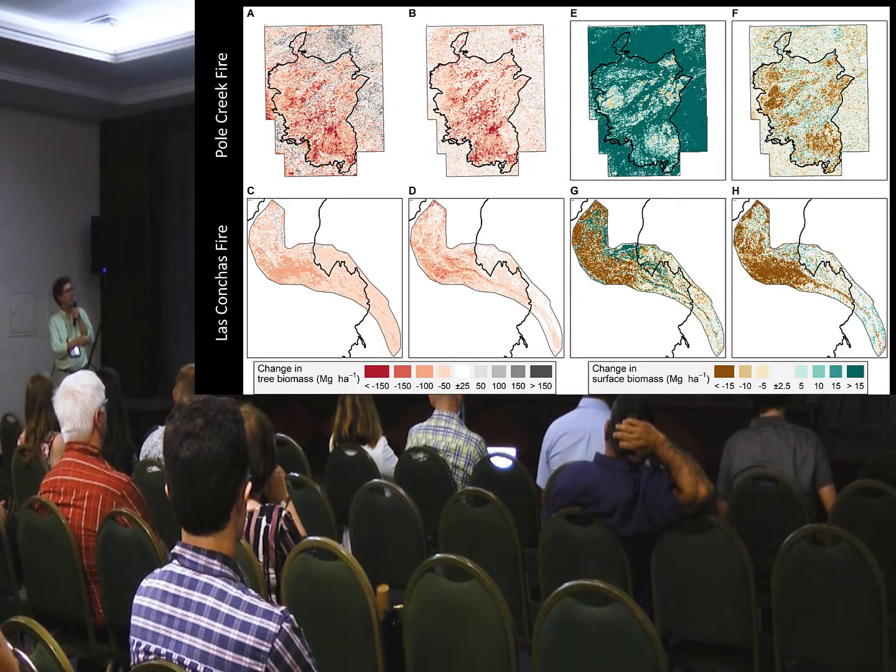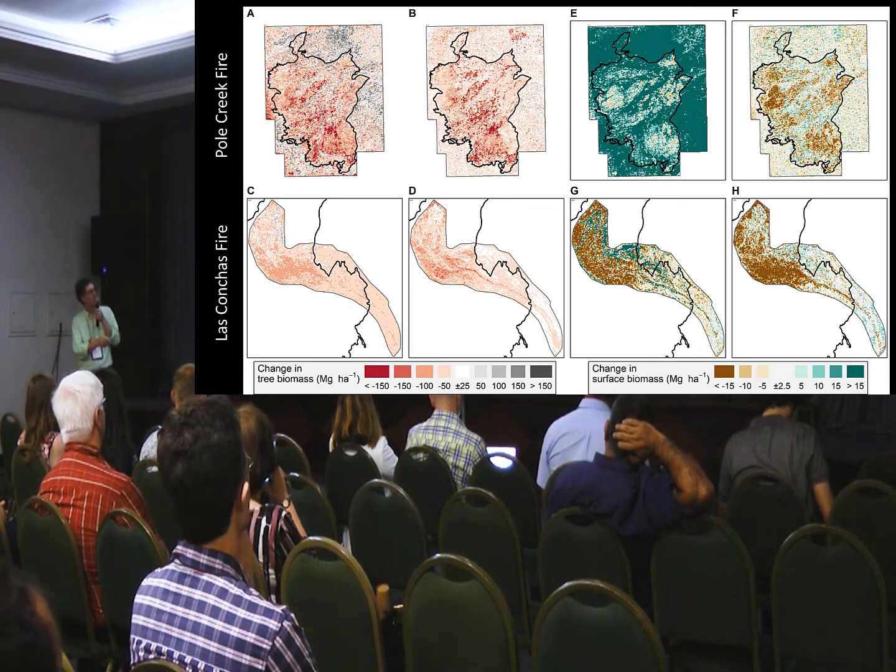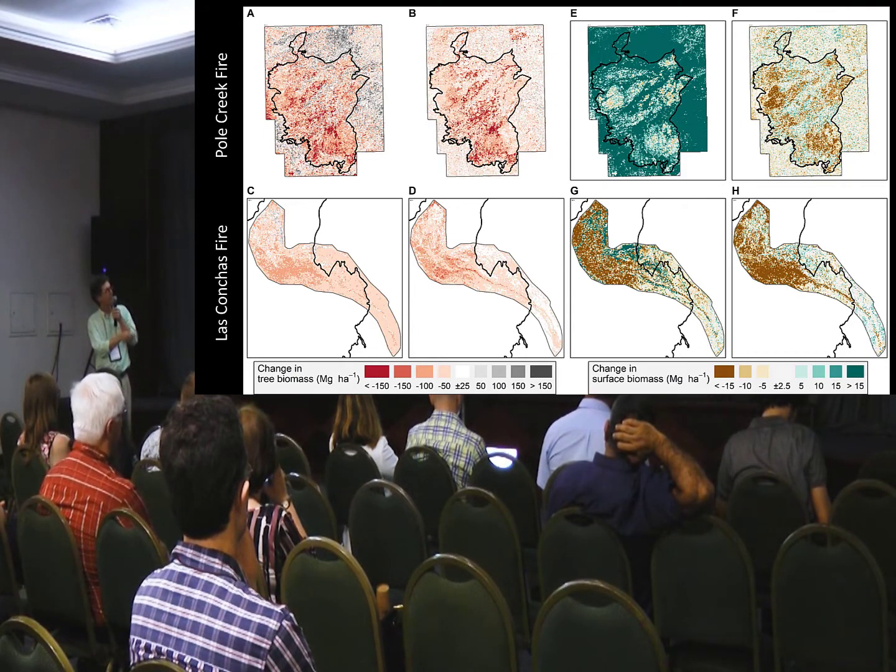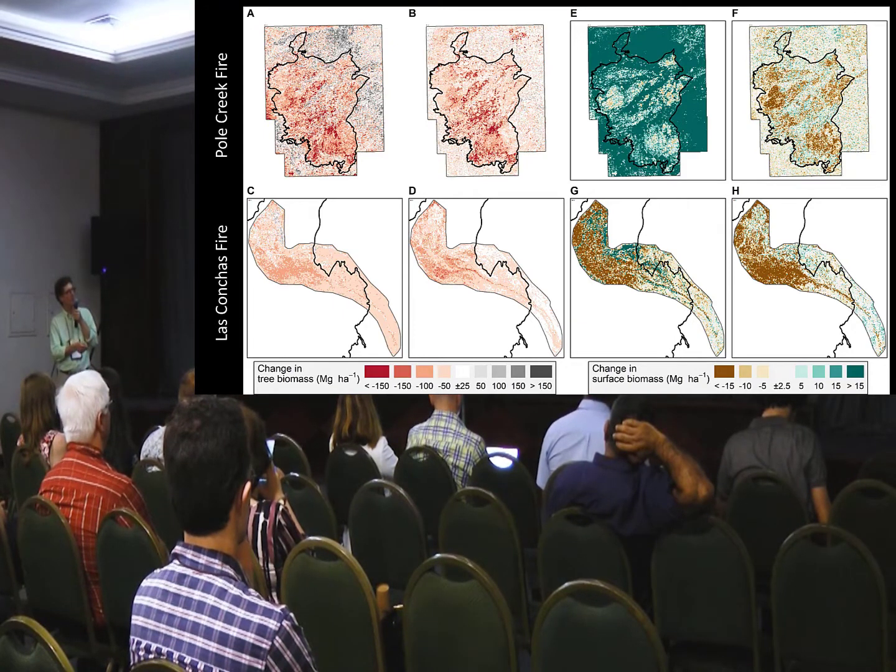We apply the model pre and post-fire. Here's the poultry fire here and the Los Conchas fire down here. And the difference between them is consumption. So that's what we're showing here. Change in tree biomass. These are crown fires. These are wildfires. And this is change in surface biomass. So we use 2 separate models for those 2 kind of big fuel components. And we're getting a signal because you can see the change reflects the burn perimeter. Down here, actually, the post-fire LiDAR is only within the fire perimeter, so you can't really appreciate that.